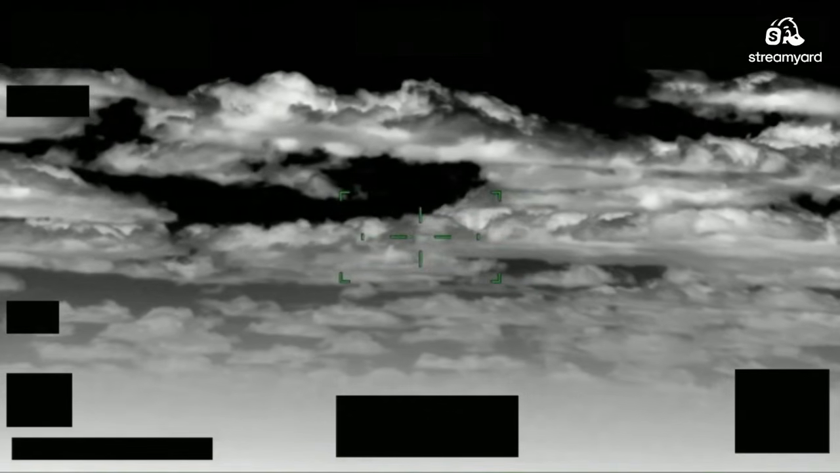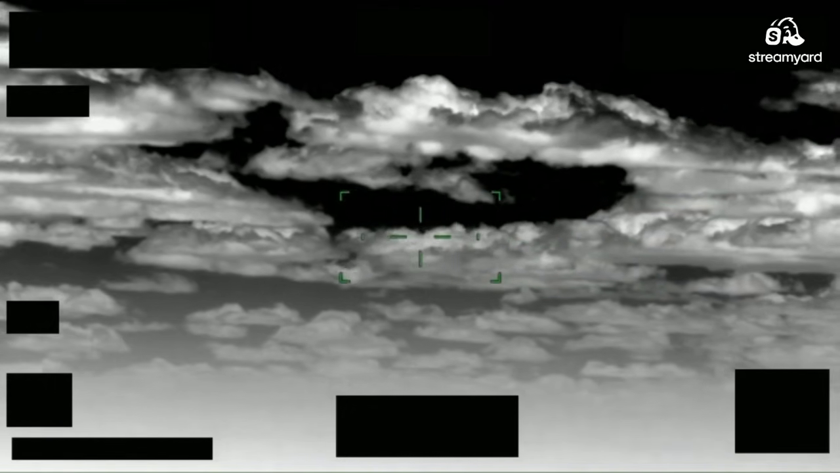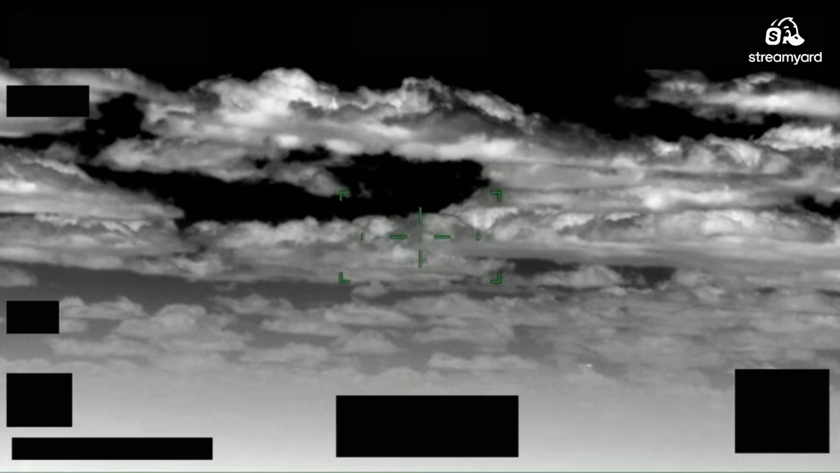Okay, we zoomed out to wide. Oh, there goes another white hot object. Could these be drones? Yes, they could be. Maybe zipping by. It's kind of grainy. It's not really the high def in focus video I'd like to see. So I wouldn't rule out drones on this one.